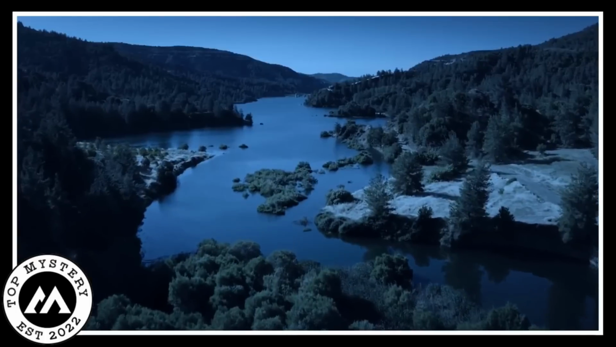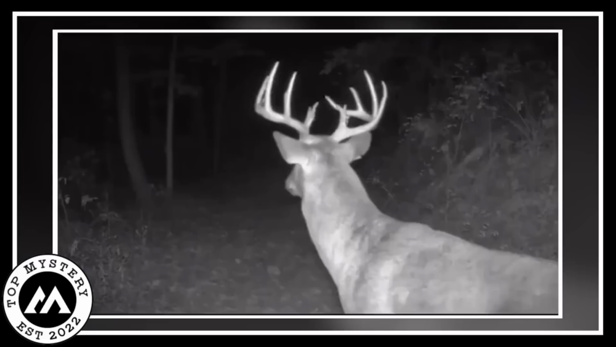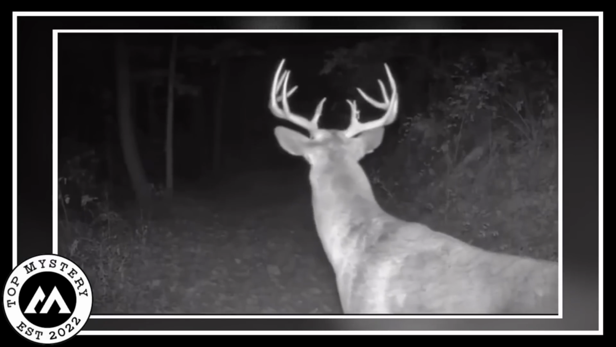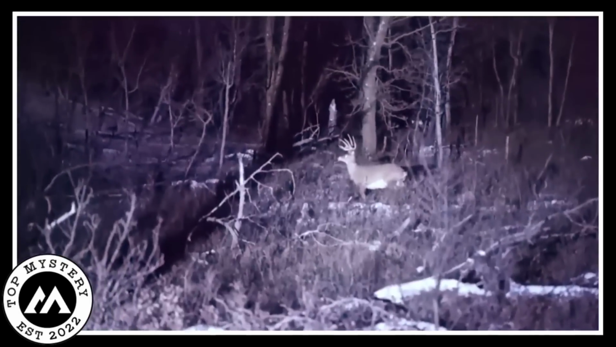Mysterious deer at night. In a calm, peaceful forest, a hidden camera recently recorded something mysterious. There was a deer with softly glowing eyes, moving through the trees like it had a special mission. The video feels like a secret journey, showing the deer moving gracefully, looking for something unknown. The glow in its eyes makes the scene feel magical, like something out of a fairy tale.